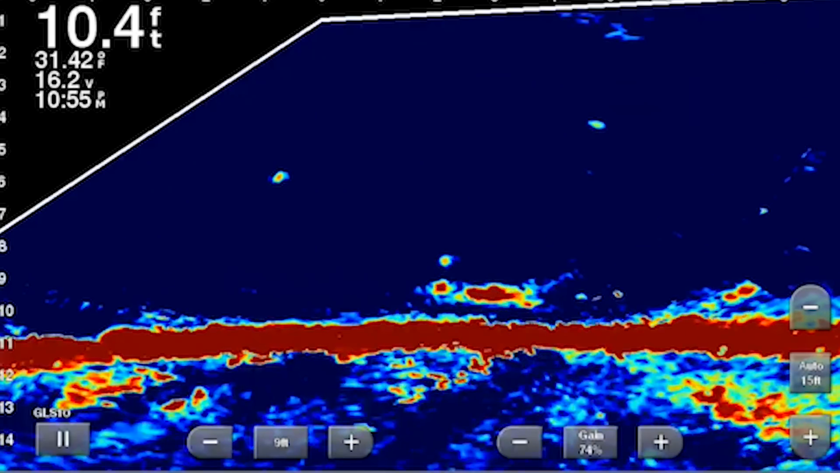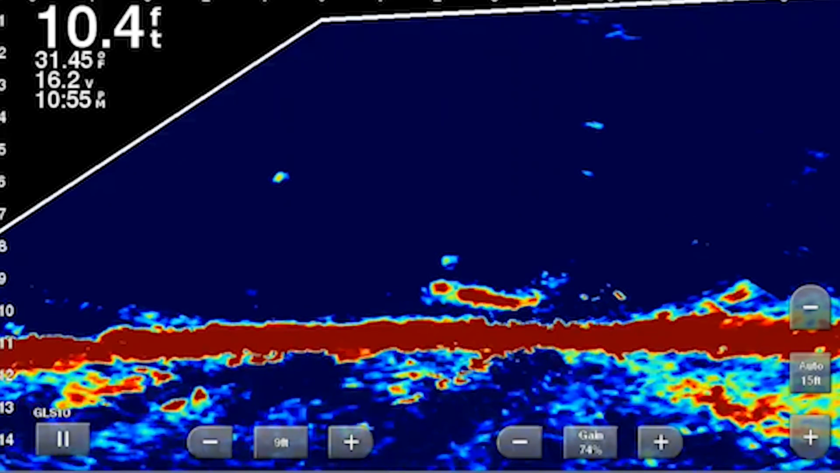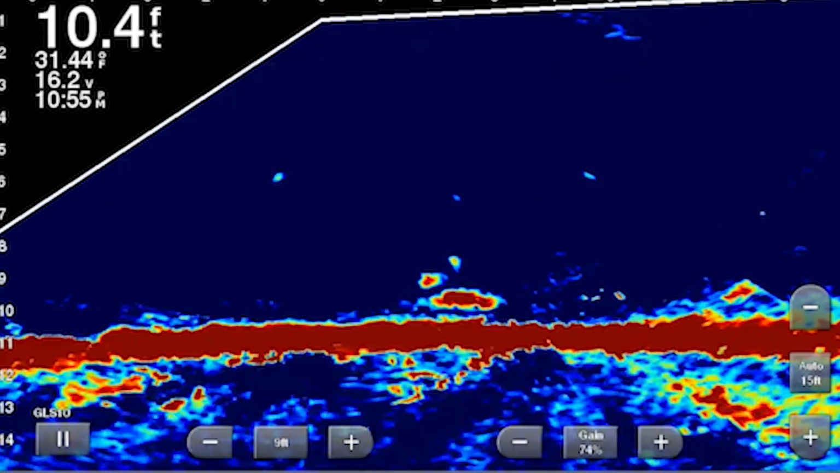It's been a pretty consistent night. We're seeing a ton of fish on the live scope inside the shack there. You guys have been seeing the footage that's been rolling here, but we're hoping that we can run into some big ones at some point tonight.